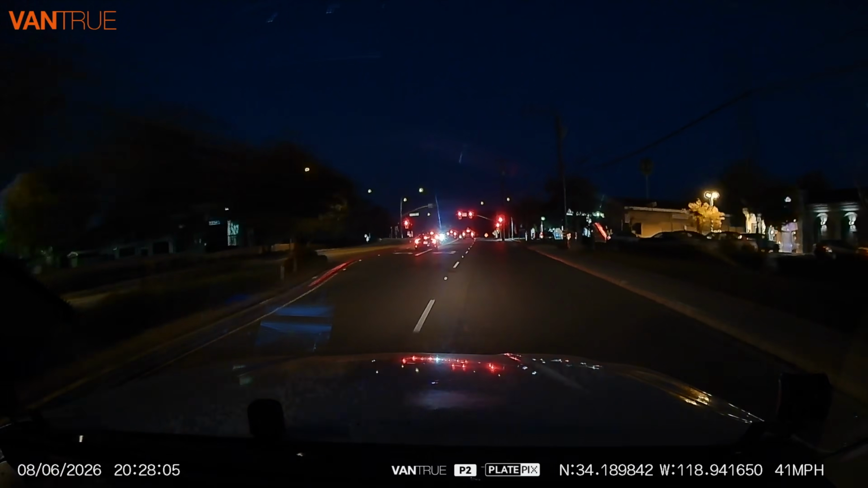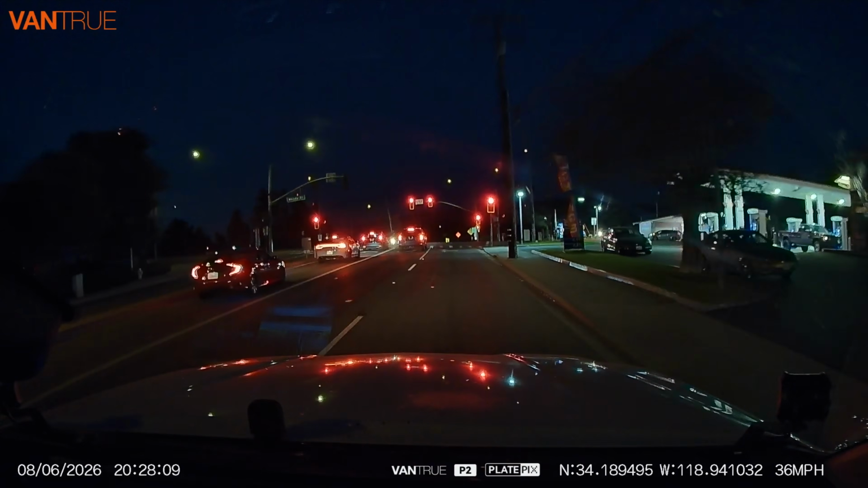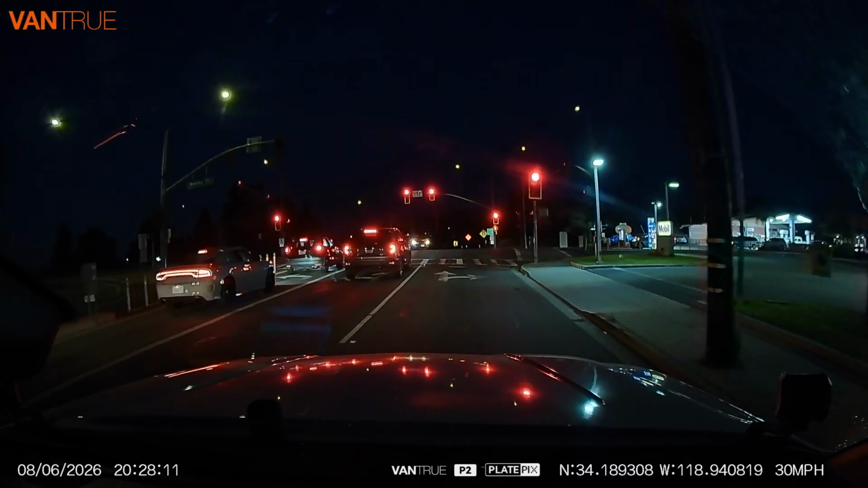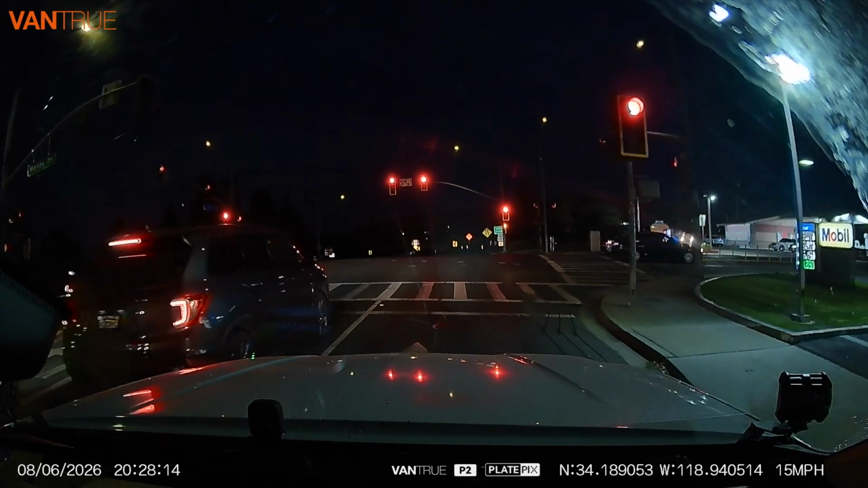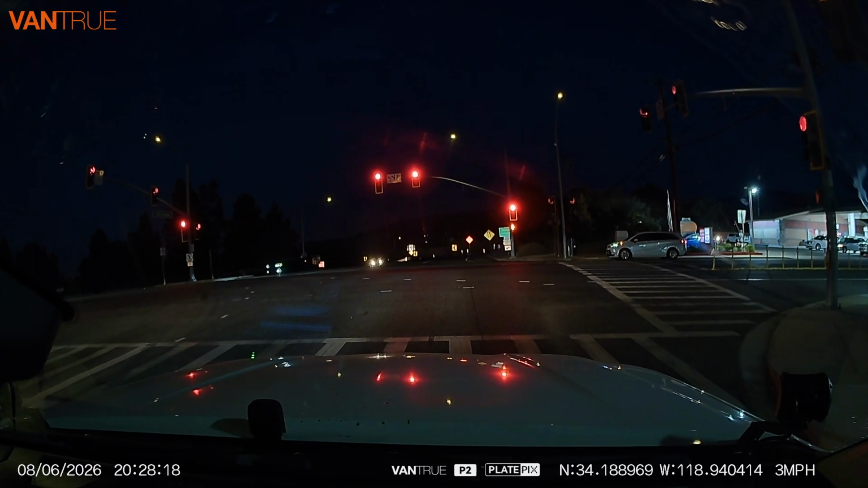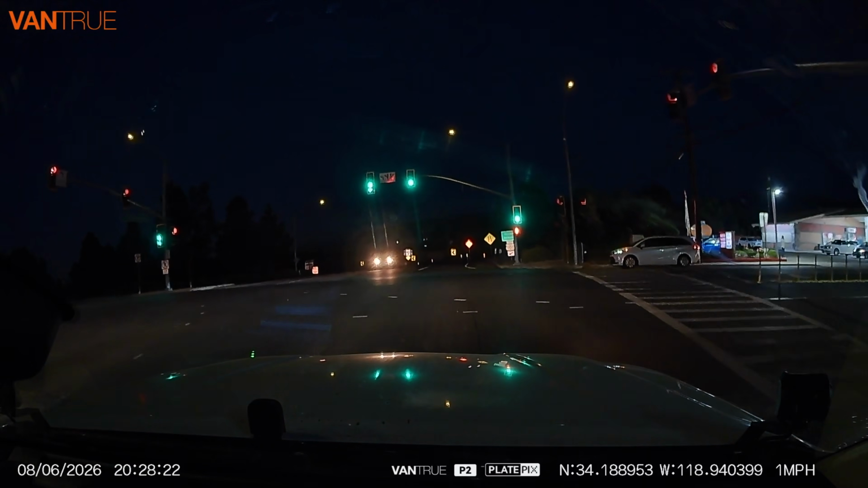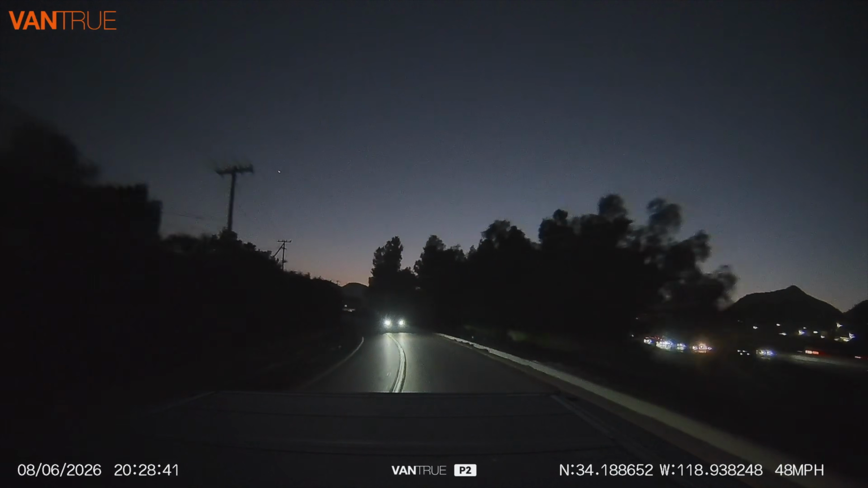Another place where I've had cameras fall off is here at night. And fortunately, this camera actually did very, very well at night with its Sony sensors. It did a great job in low light and almost no light, and I can still pick out details on cars, license plates, road signs, and everything else through the forward-facing camera, as well as that rear-facing camera.